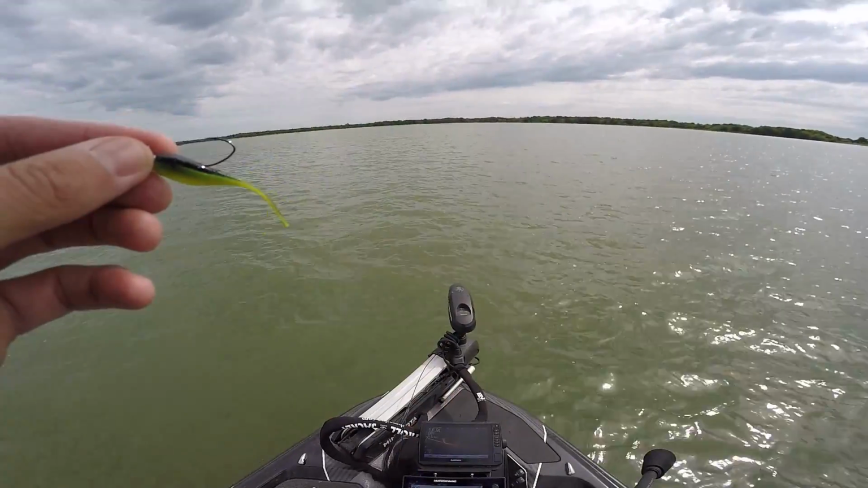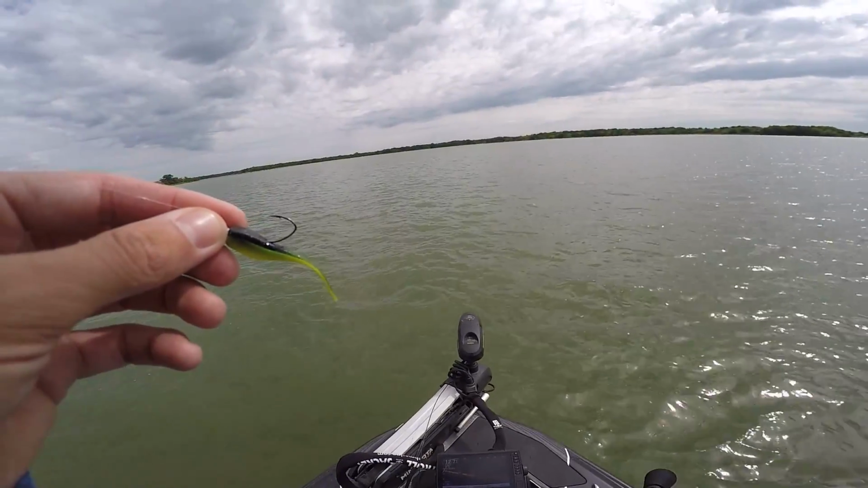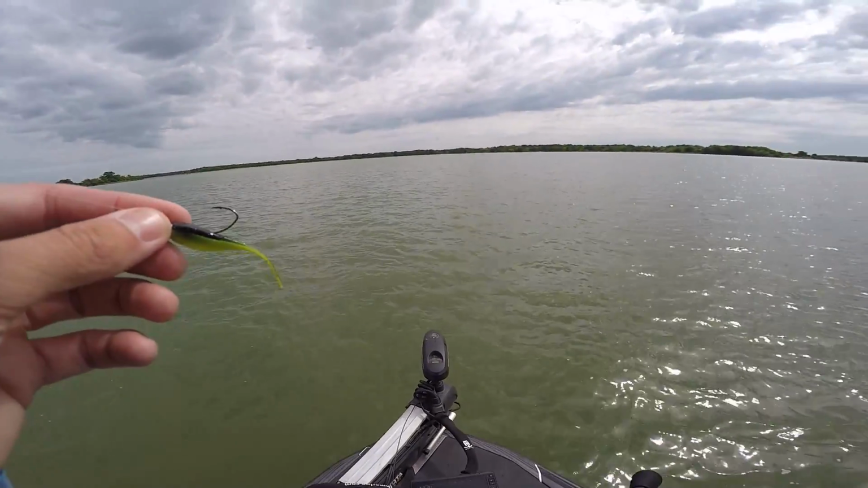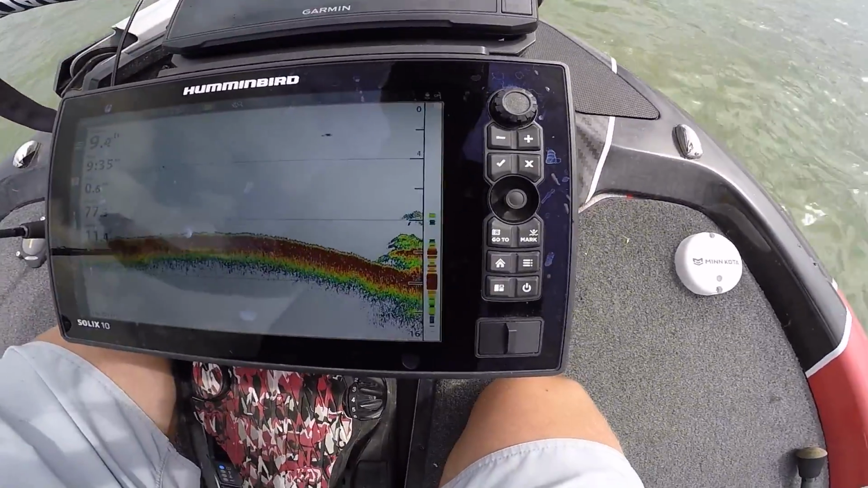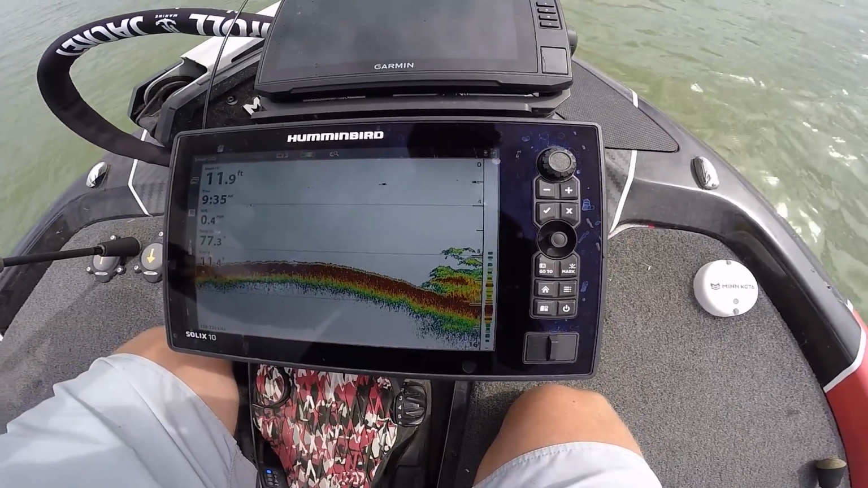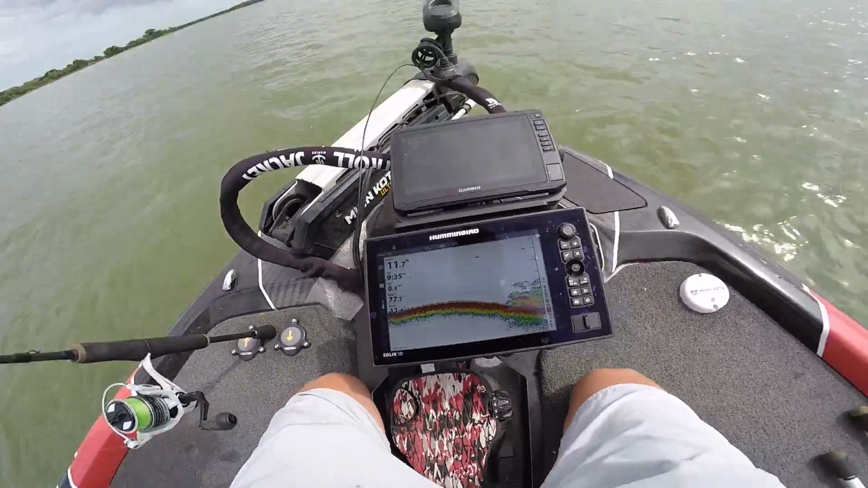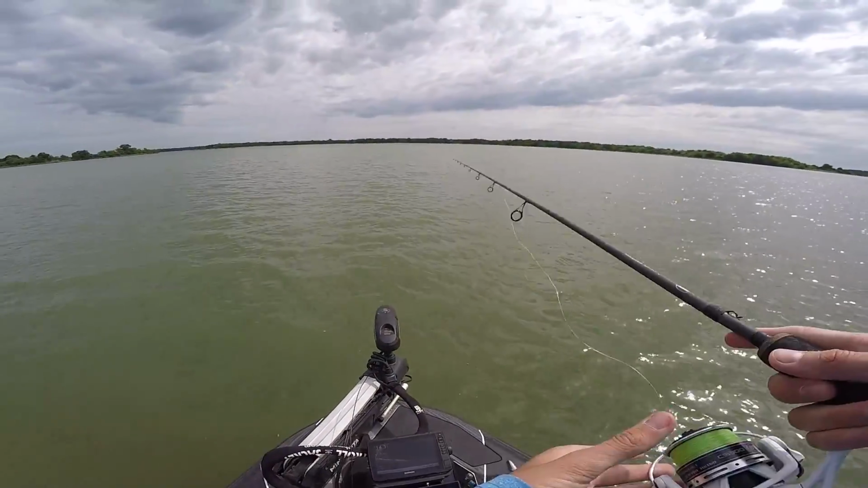But just in case you don't have the luxury of having livescope, I'm very blessed to have that, I'm gonna show you what the brush pile looks like. So that right there, that's coming on the screen, is what the brush pile looks like. Just like that there. And the little marks you see on the top are either branches or fish, and most of those are fish. So I'm gonna drop the crappie jig down.